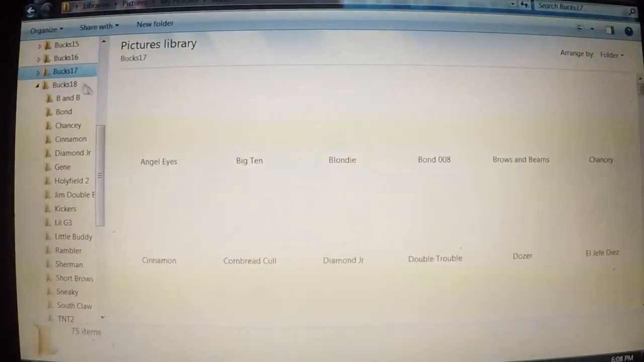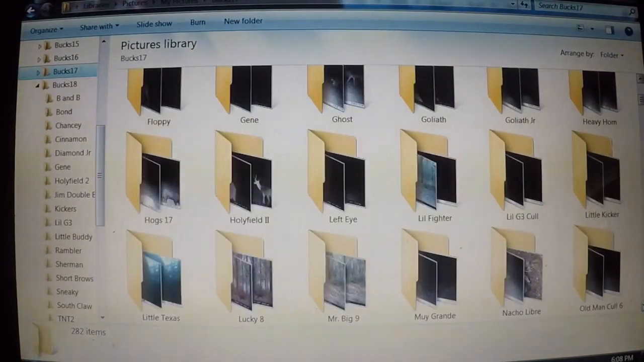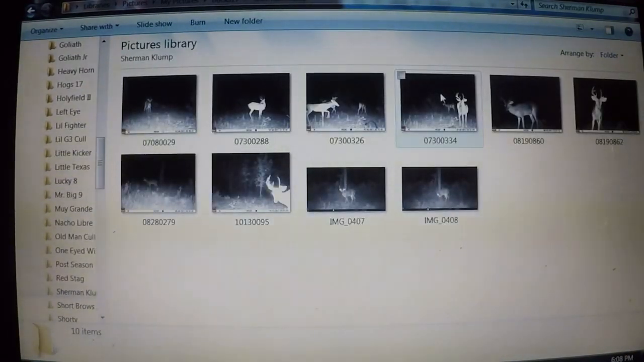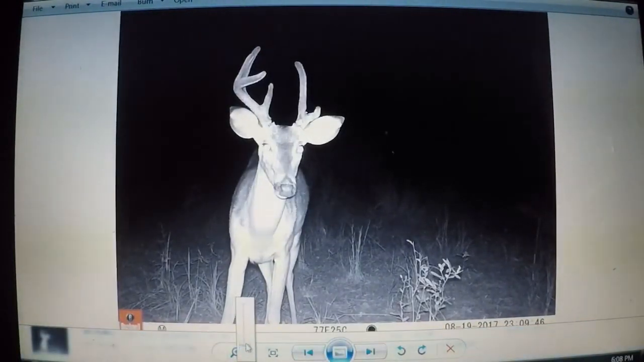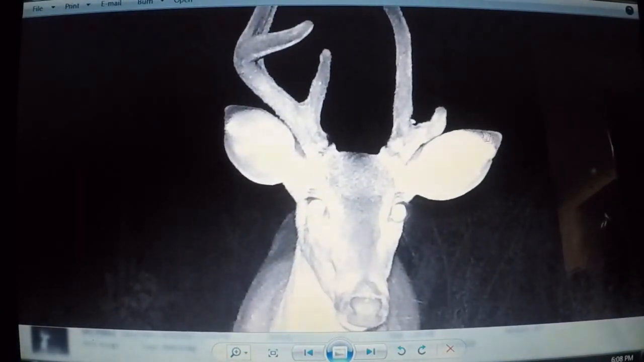Let's go to buck 17, and I start thinking of the bucks that are in that area. And this is sure enough in velvet. Last year I named this buck Sherman Klump, which is from the Nutty Professor, just because his left antler was kind of a clump of junk as he grew it. But if you look real close, his ears have little black tips on the inside, and he has a little bit of a slice right there.